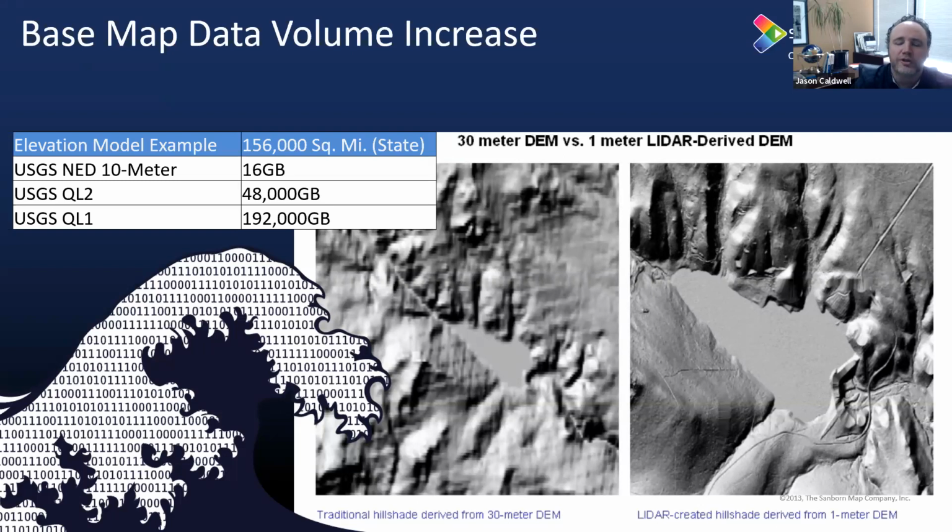And so this is just an example of the data tsunami based upon the original USGS NED data set versus the USGS Quality 2 data set versus Quality 1. And this is only for an individual state, which in this case was calculated based on California. So this is a real challenge for a lot of end users. They are trying to figure out how they are going to ingest all this data and use it, and integrate it, while dealing with the tsunami of data that's coming in.